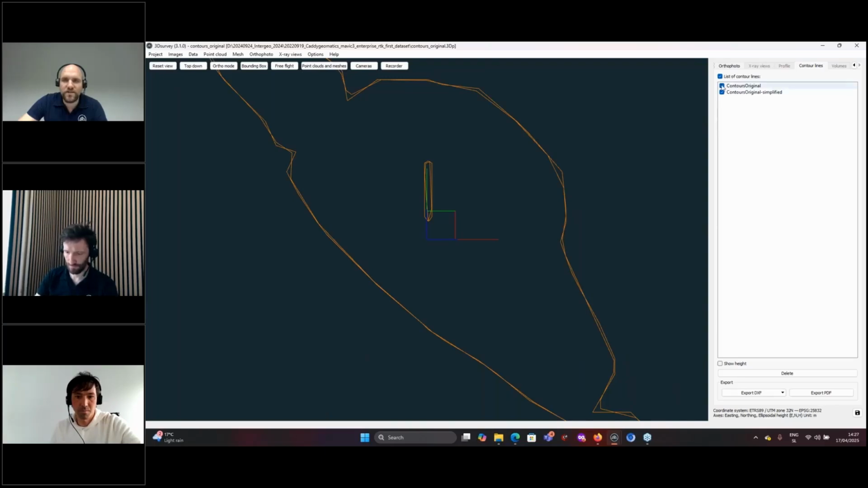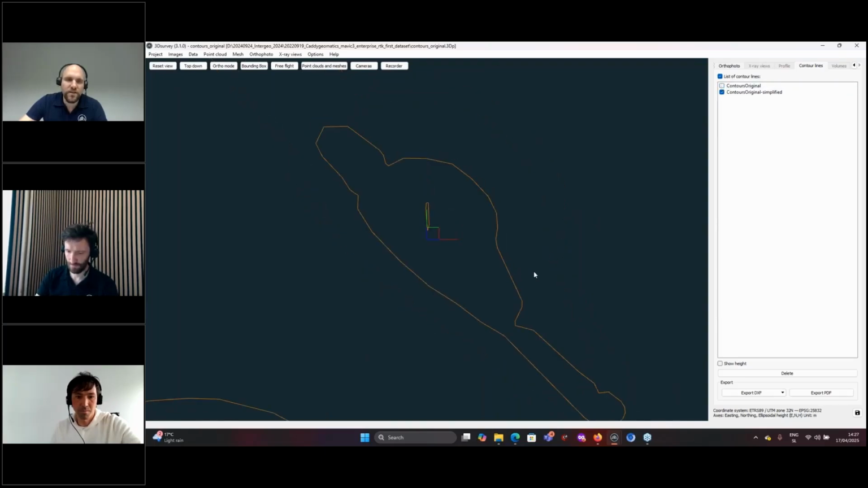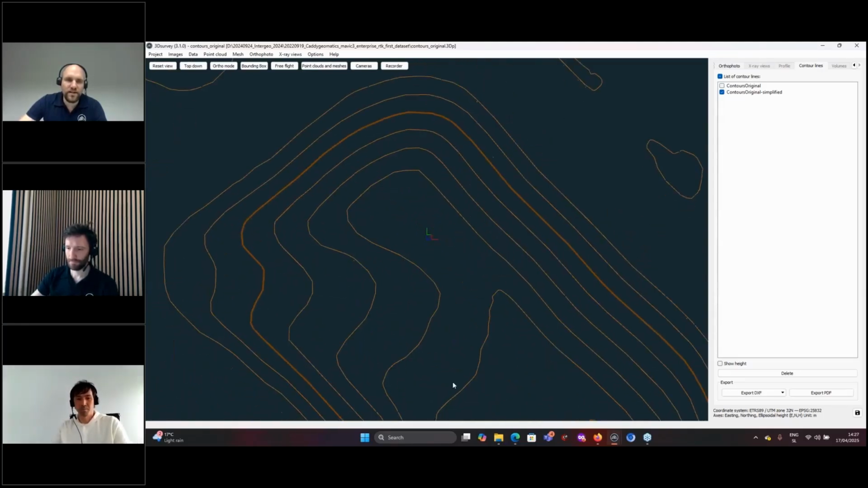The new ones are slightly more curved, and on average they will have 2 or 3 times fewer vertices. So that means when you put those contour lines in AutoCAD, AutoCAD should run smoother. Also, it will be a lot better for viewing in the cloud, because the file sizes will be 2 to 3 times smaller with the contour simplification enabled.